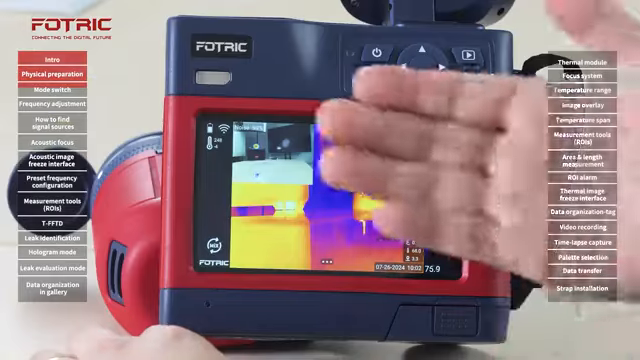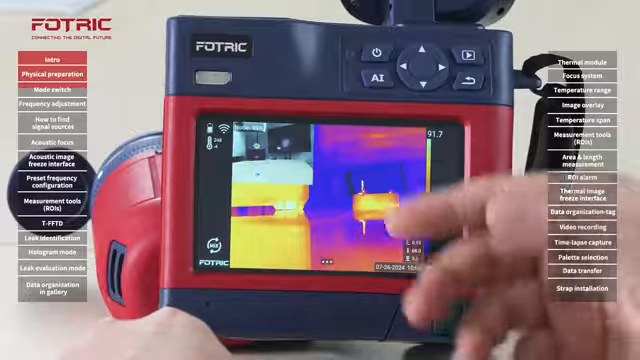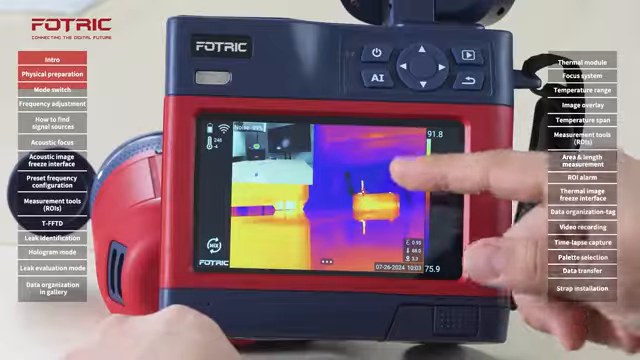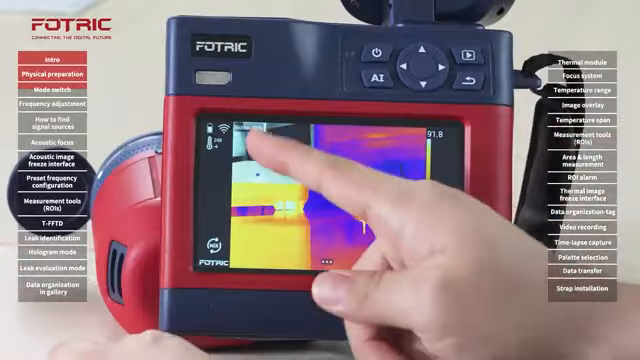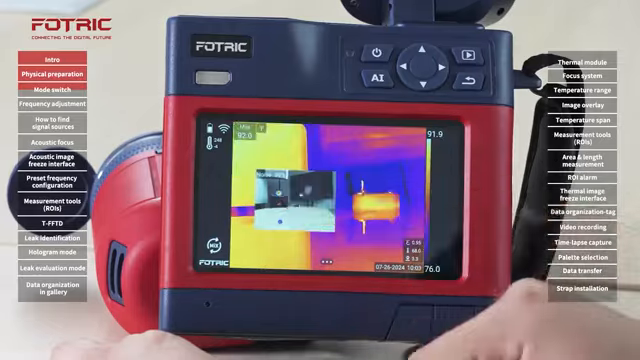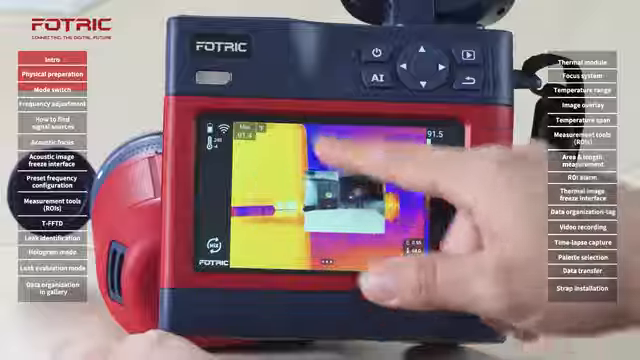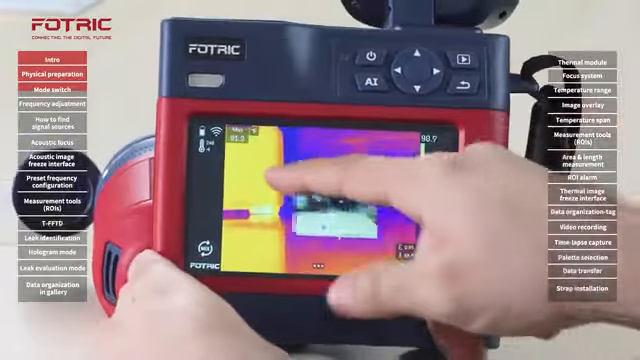Let's assume that I'm using the picture-in-picture interface where I have the thermal and the acoustic. I can clearly see that there isn't anything of concern on the thermal picture. However, I can clearly see there are some signals appearing on my acoustic interface. I can make sure that there is something right there radiating on top of that area. So I want to investigate further.